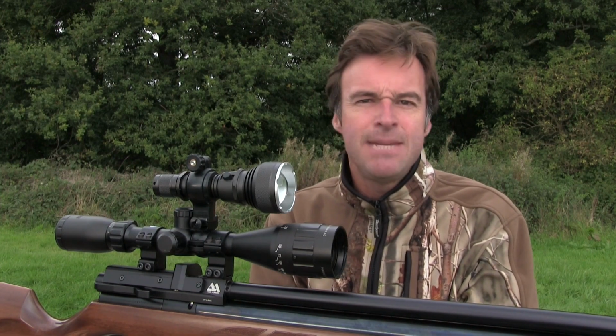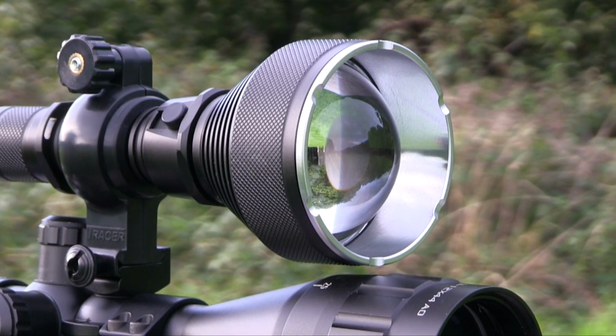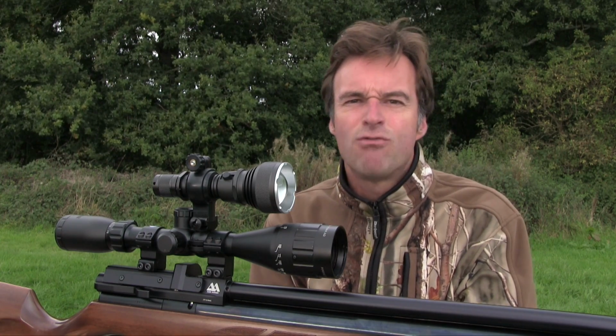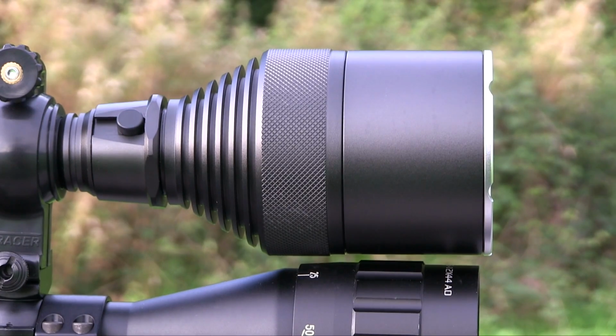Should you want to further tighten the beam and increase its reach to a seriously impressive 1,000 metres, you can get a 70mm lens head for £69.99. It does make the setup feel a little bit heavier, but the boost it gives to performance is remarkable. And it comes with its own snoot to reduce any light spillage.